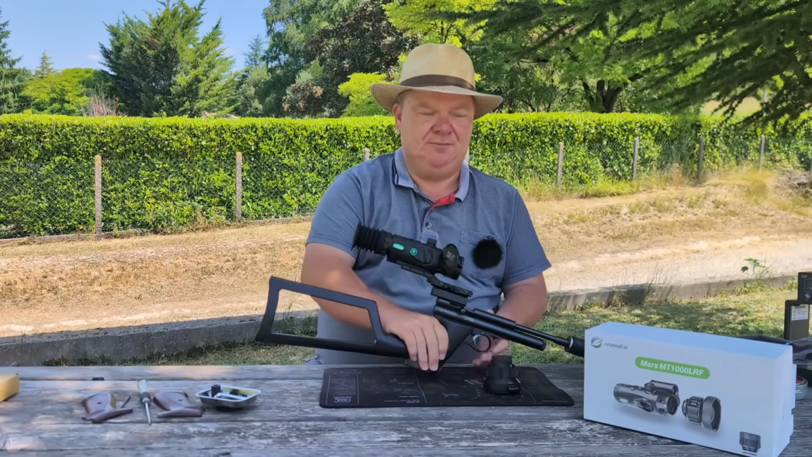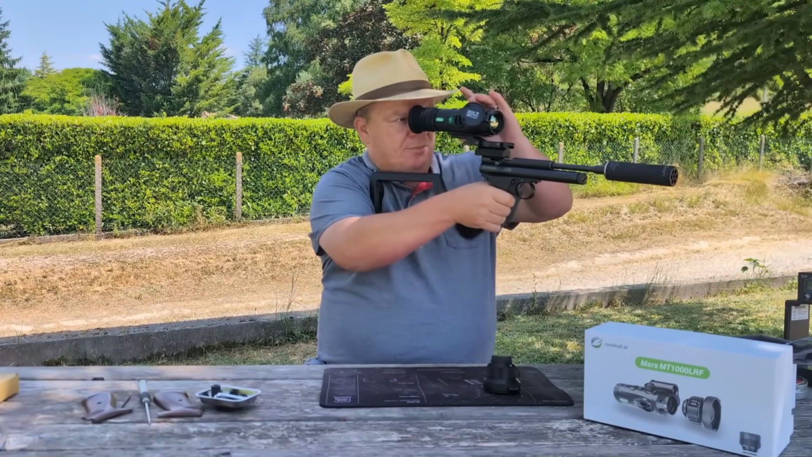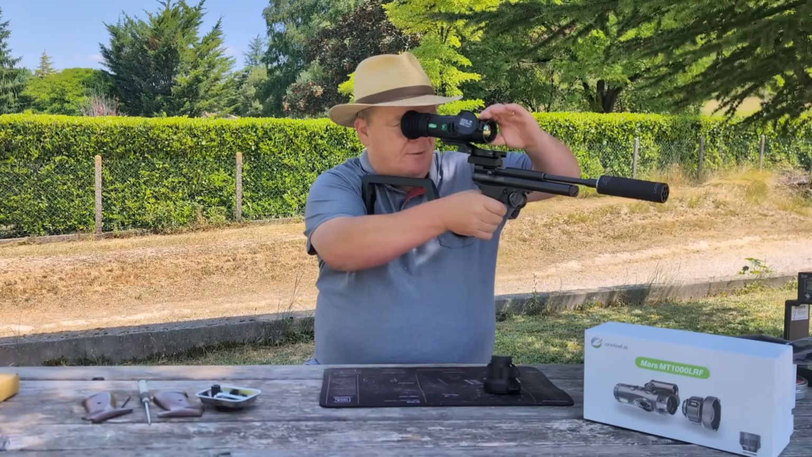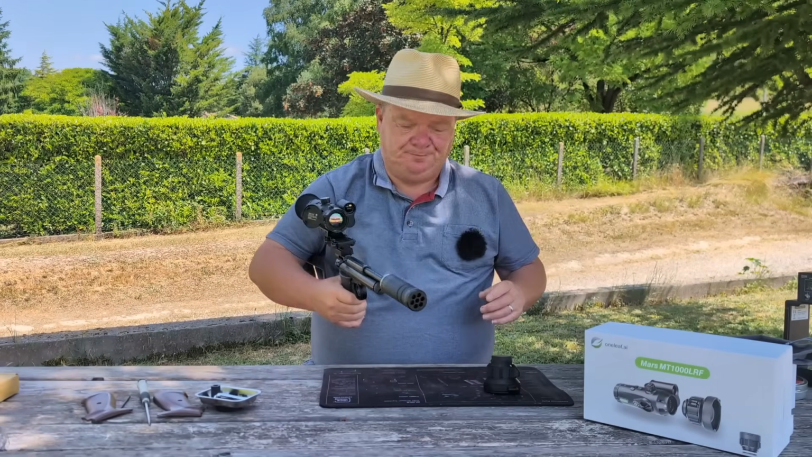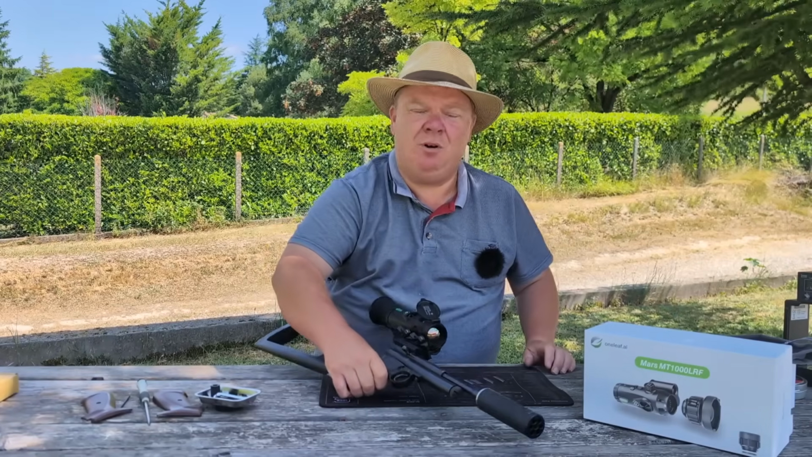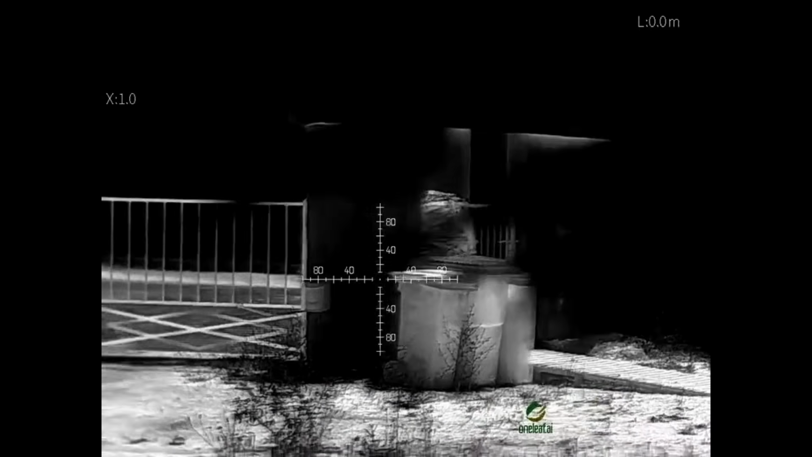Let me just... I've pressed the button, there we go. So I'm looking through there now. Focus that. Right, what I'm going to do, I'm going to pause this and I'm going to start recording for a bit inside of this, so you can see what I'm seeing and what I'm talking about, and then it'll make much more sense. Right, we're recording. Let's have a little look around. There's my gates with the bins next to the gates.